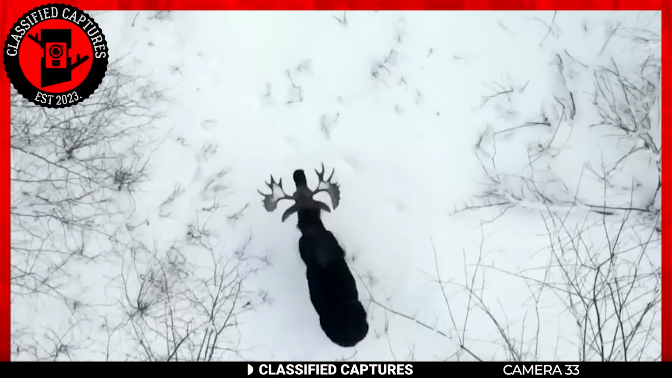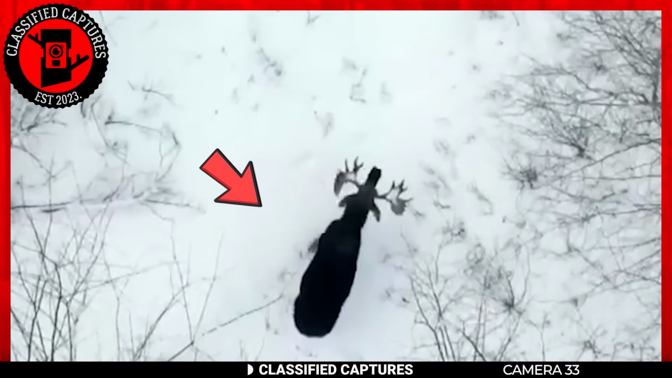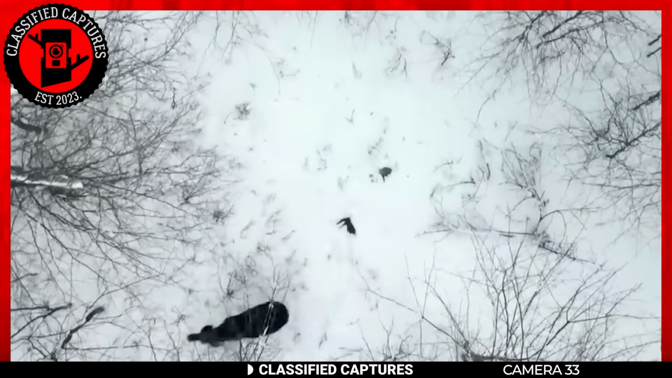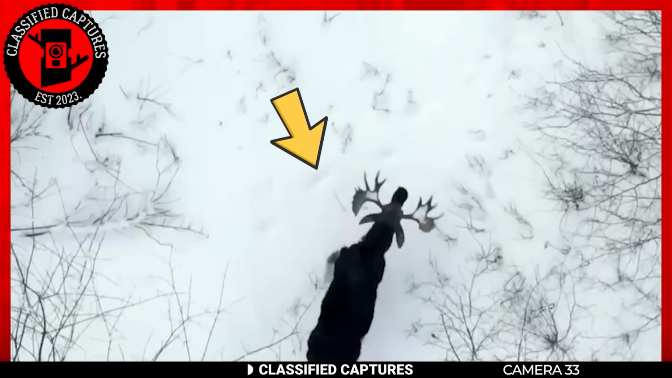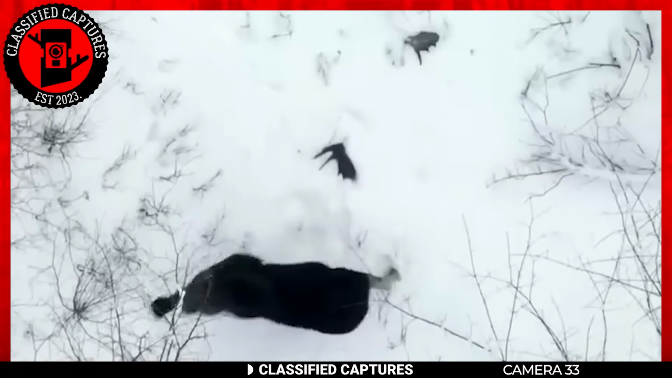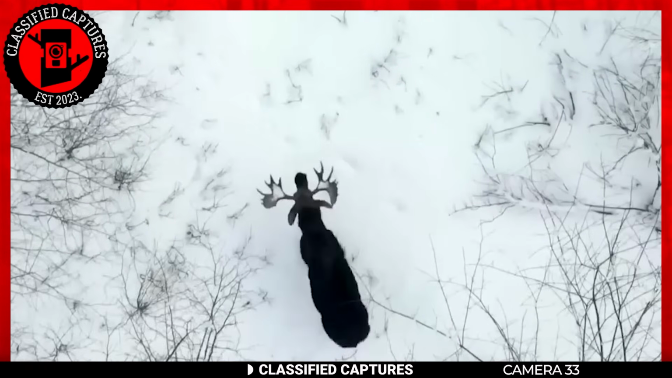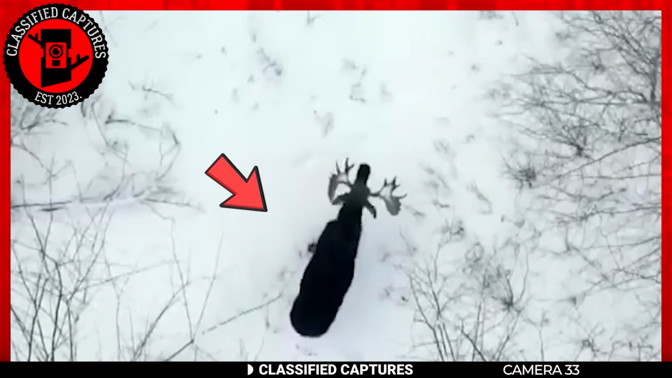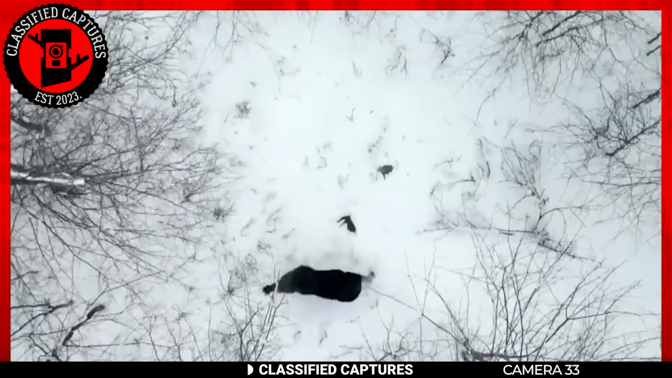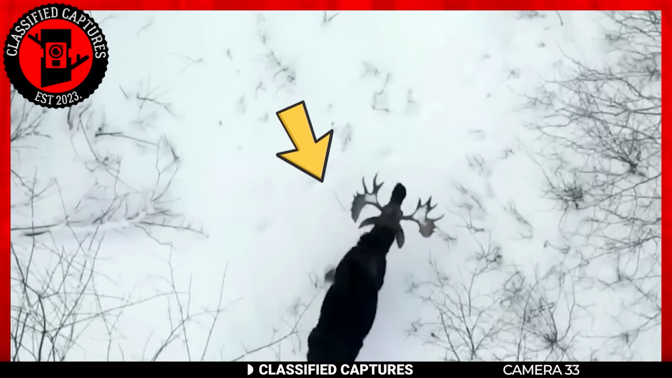In the video, you'll see a moose standing there in the heart of the forest. And then, in the blink of an eye, it gives its head a little shake, and voila, the antlers come tumbling down. Now, you'd think it would be a painful ordeal, but nope, it's a smooth and painless process. These big fellas just let go of their old antlers when they're ready, and there's a fresh set already growing in.